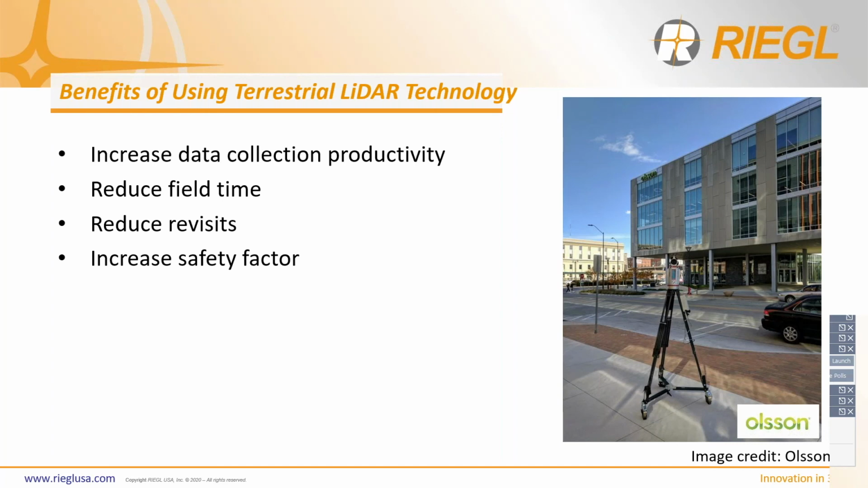So what are some of the major benefits of using terrestrial LiDAR technology for surveying? Obviously the first one is that it can help you increase your data collection productivity. By utilizing RIEGL LiDAR or other LiDAR for your surveys, you're actually going to see an increase in efficiency both in the field and in the office. Essentially, this is fast scanning for surveying professionals. You can also reduce your field time. With that increased speed of data collection, the time you spend out on a job site is going to reduce significantly. You can also reduce revisits.